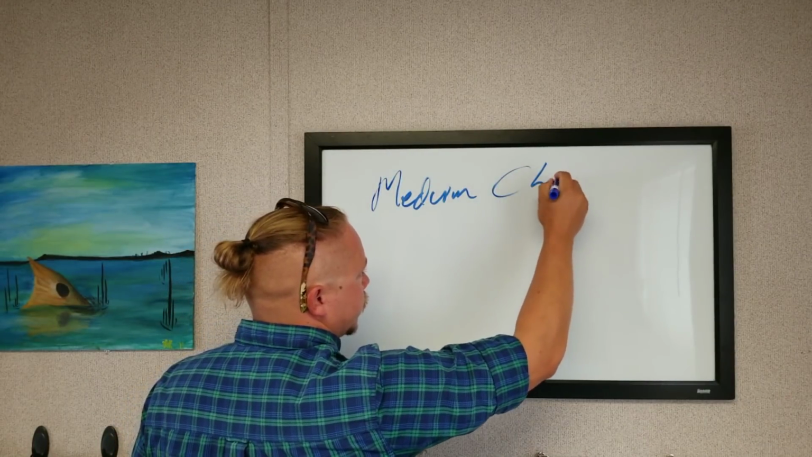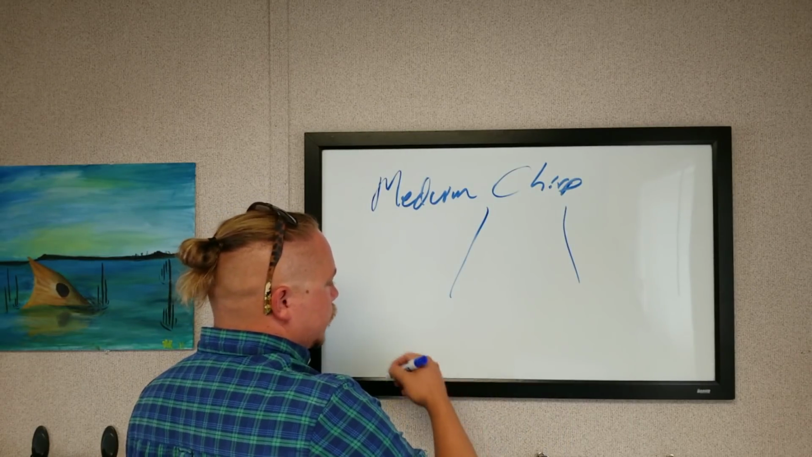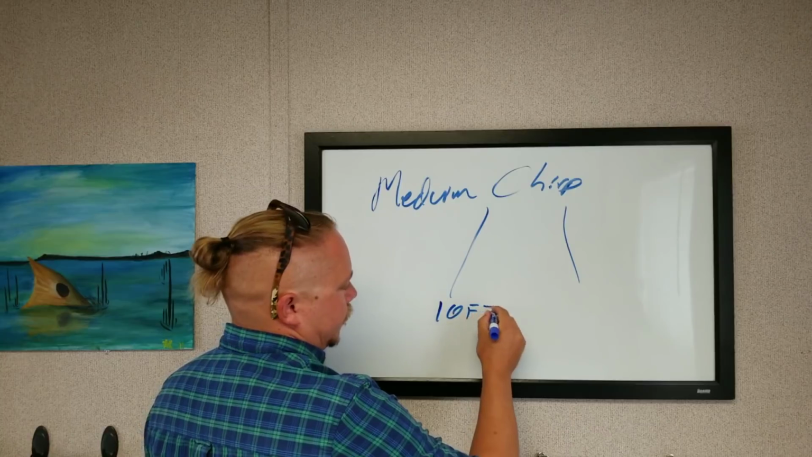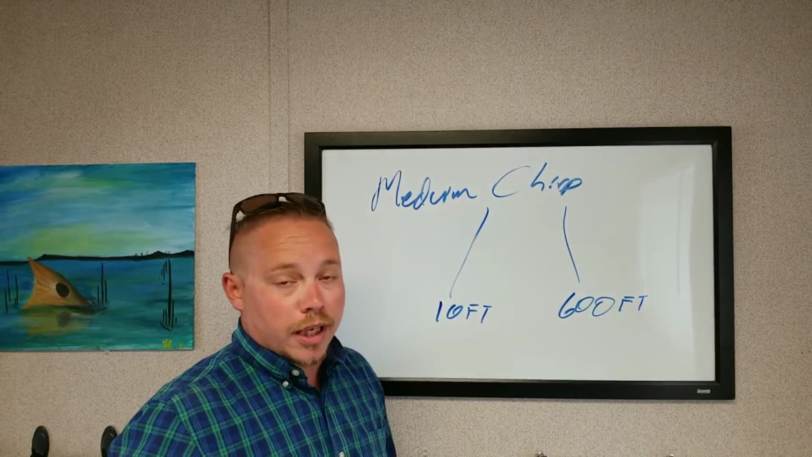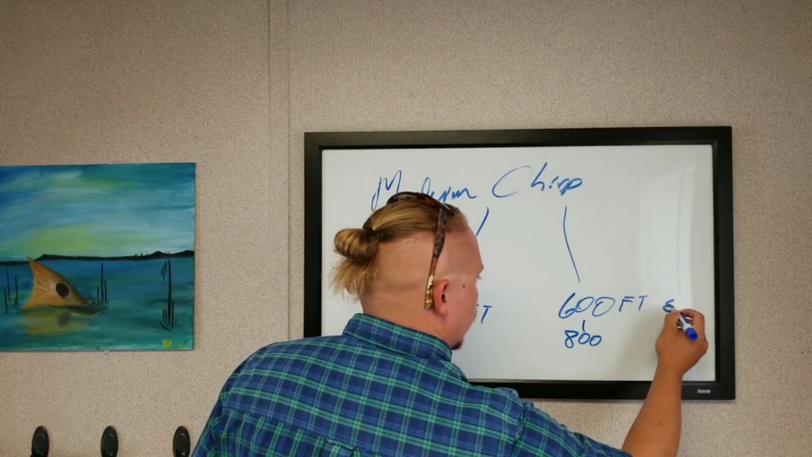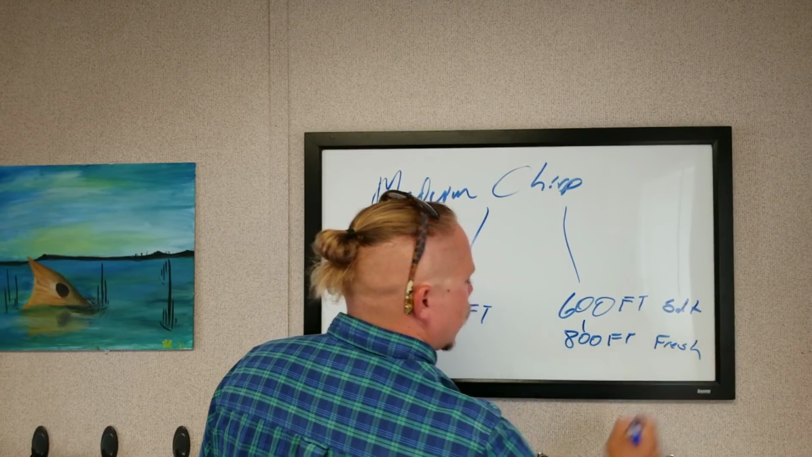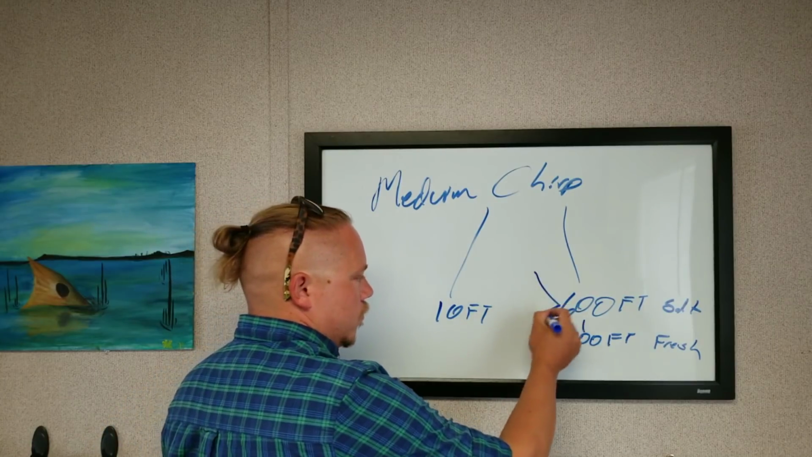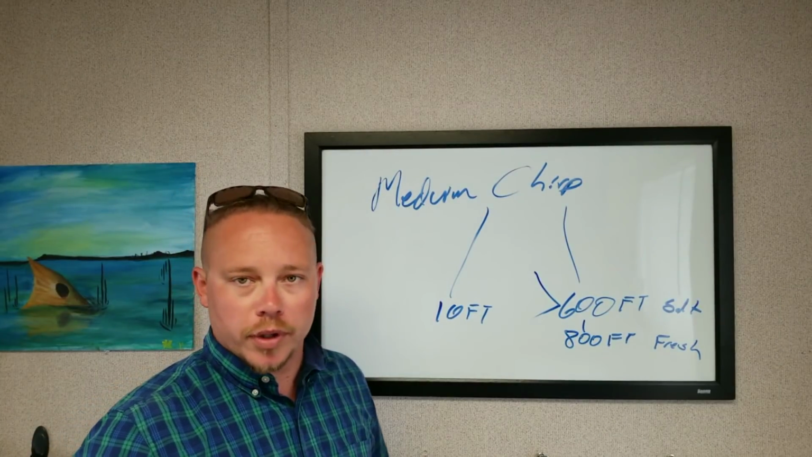Medium chirp. We just went through this. This is a great all-rounder. This is really effective from like 10 feet through 600 feet of salt water. Now, if you're looking at freshwater, it's 800. And I like to say down here we got a lot of silty water, a lot of sediment. You're pretty good right here. Now, next. And this is for a boat that's going to run probably in the mid-40s, low 50s, somewhere in there.